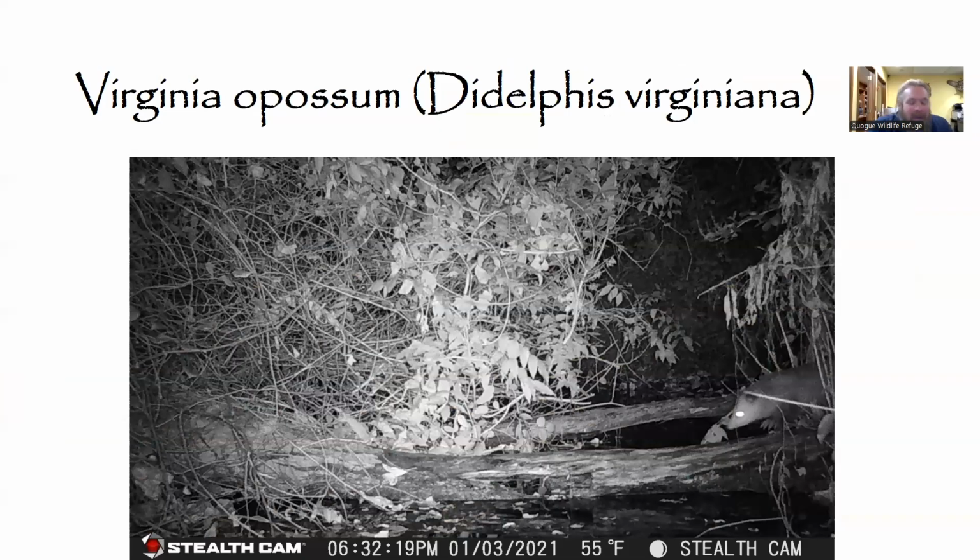And next, we only got one photo, which I was kind of shocked about, of a Virginia opossum. You can see the little one coming in from stage right, crossing that very, very popular branch bridge across Quantuck Creek. These creatures are not only a positively ancient species, but they are North America's only native marsupial. And I think we all know marsupials are distinguished from other mammals largely by the pouch that they use to raise their young during early development.